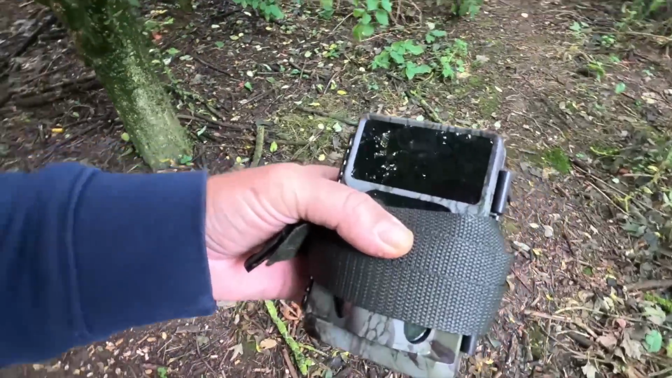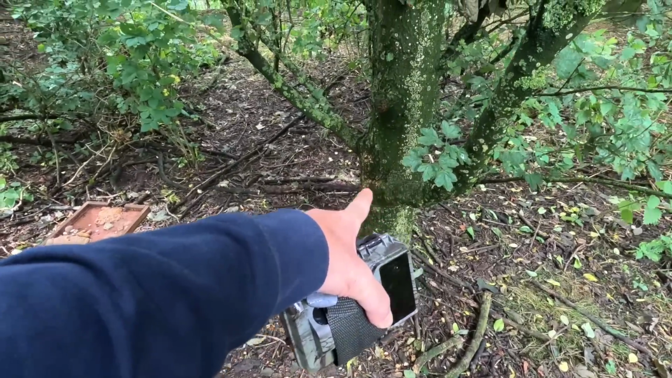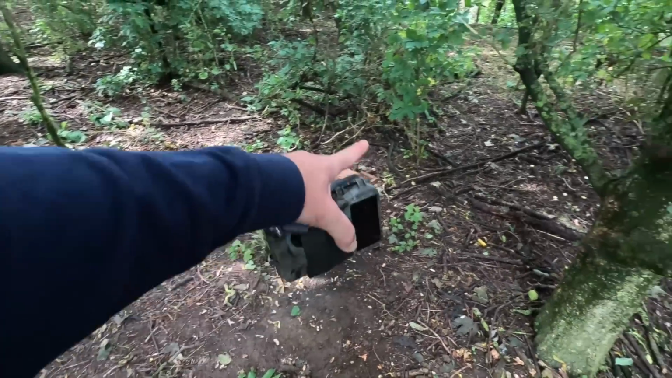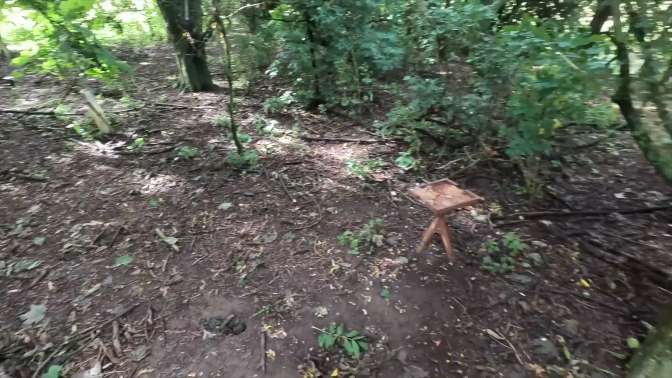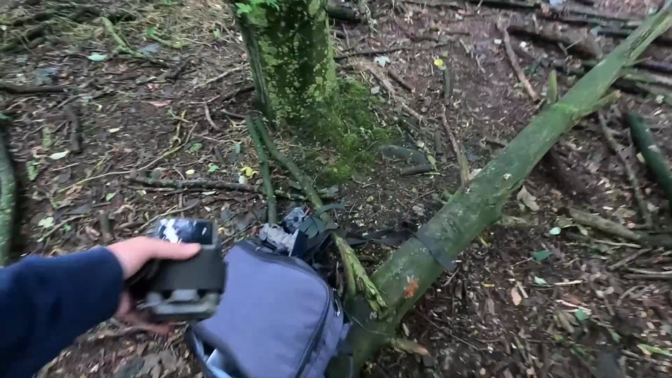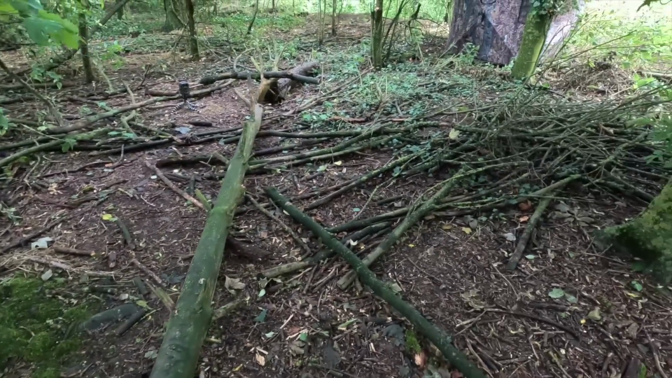Only 50 images. I find it very surprising that you can have 300 images from a camera there to there and only 50 from there. Although there were a lot of birds and squirrels there, so maybe that wouldn't trigger it that far away. But definitely had the badger sniffing around that table. I have to say I'm a bit disappointed. I'm more hopeful for Neil's, to be honest.